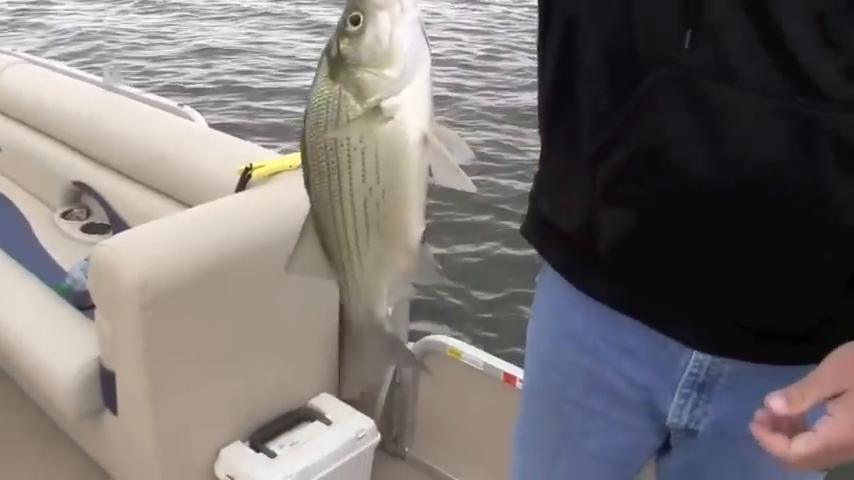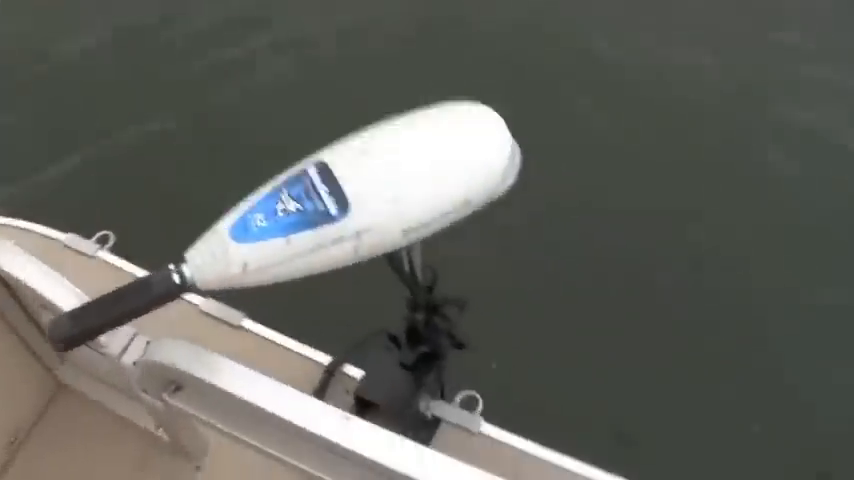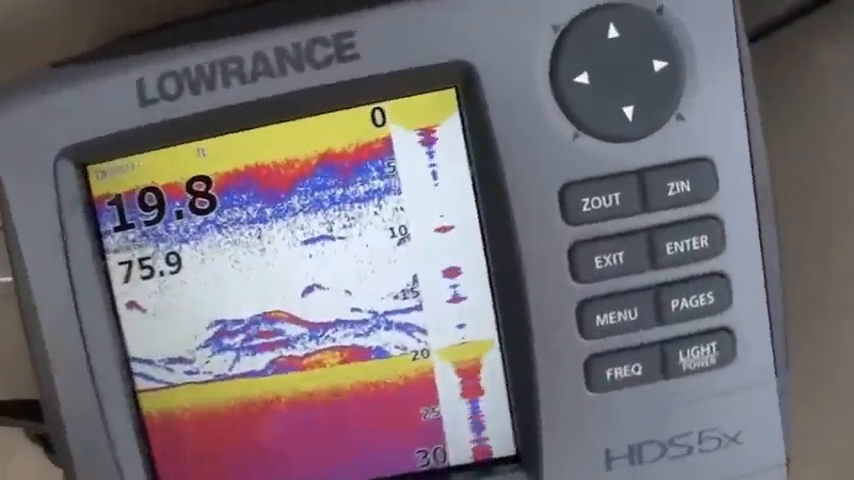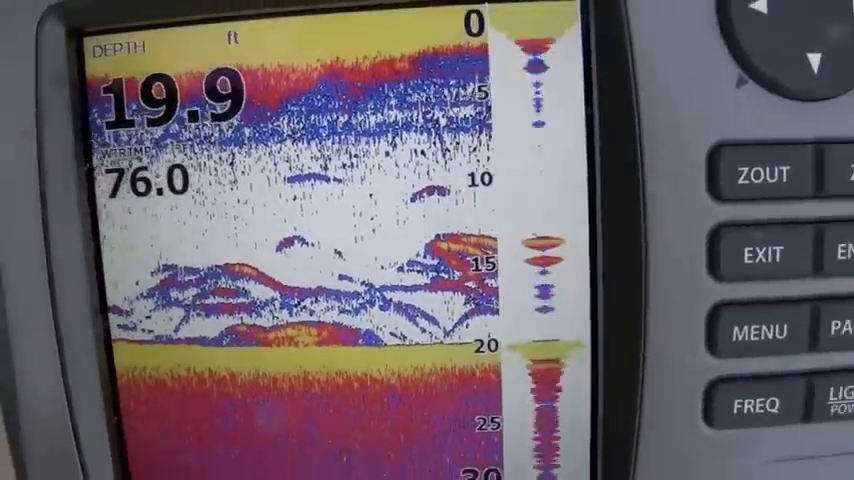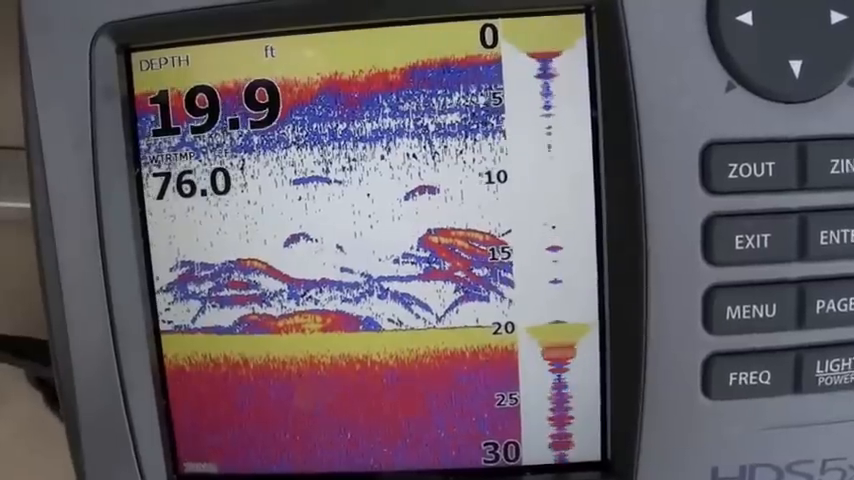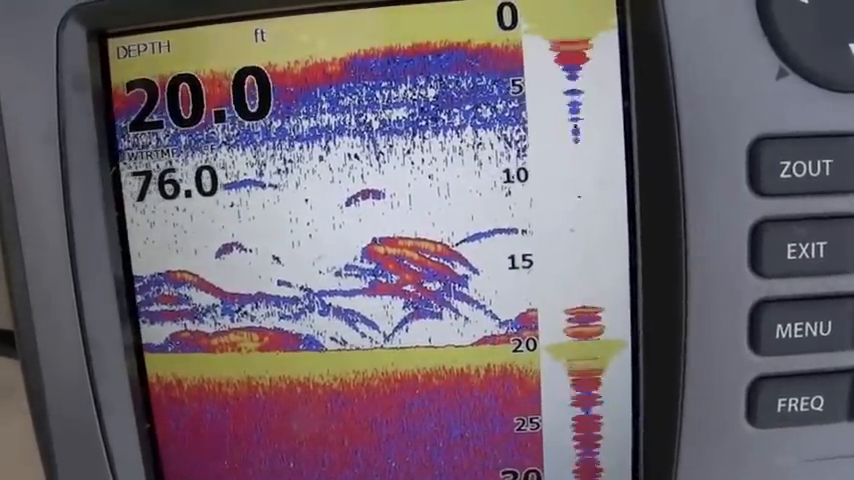Well, now we've done it here, everybody. We have got 3 fish on at a time here. Let me show you the locator real fast. Okay, I'm looking at this Lowrance locator, and you can see the fish in 19 foot of water. This is directly under my trolling motor, and we're just pulling those Bendable Minnows up.